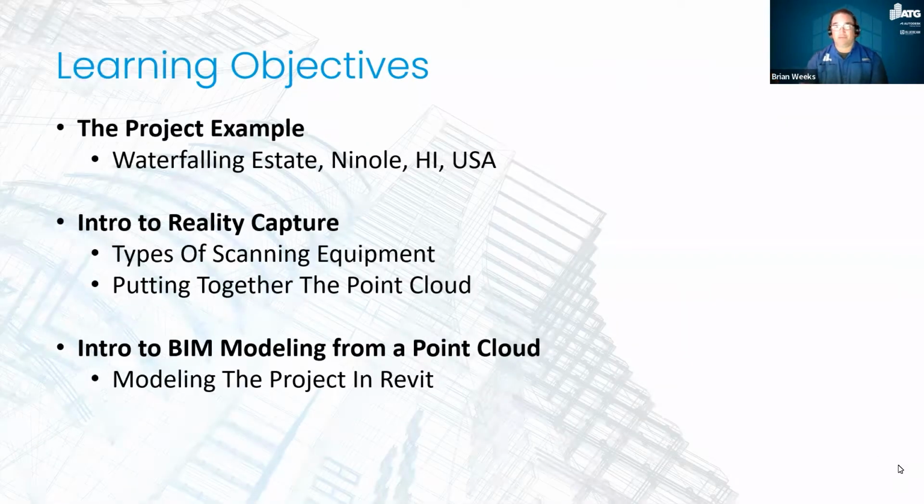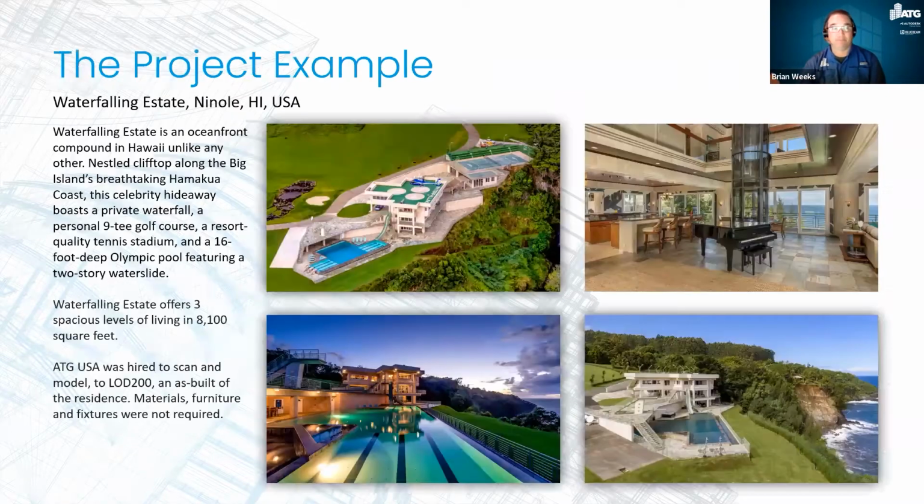So today we're going to talk about a project that we worked on in Hawaii called Waterfalling Estate. Then Jeff will talk a little bit about reality capture, and then I will finish it up with talking about how we took the BIM model, or created the BIM model, from the point cloud that Jeff's team created.